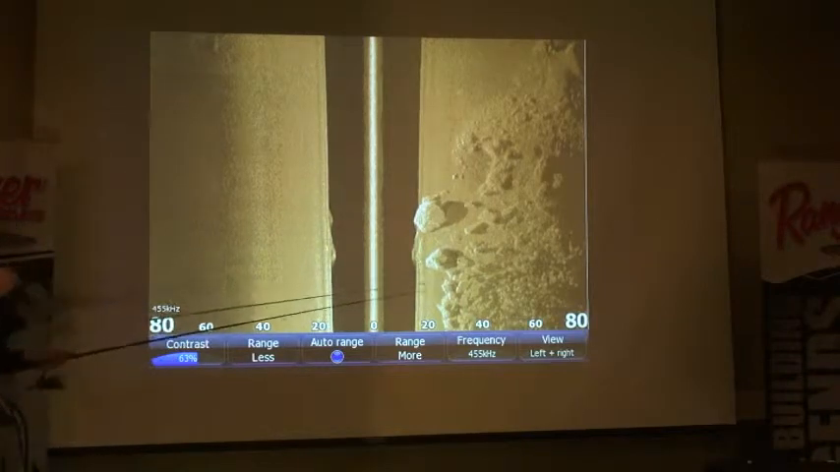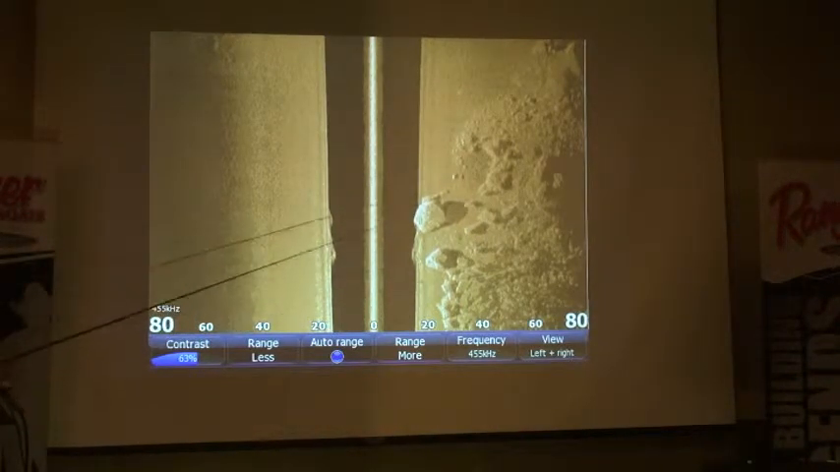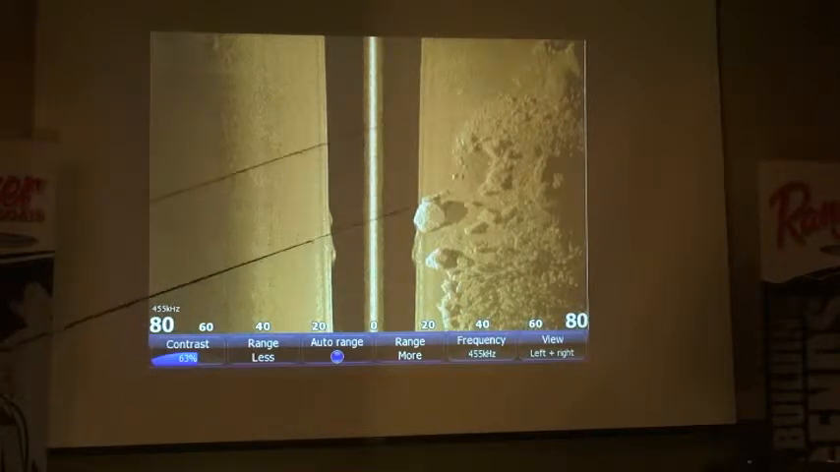This is obviously just one piece of the structure, but this is something I'd always want to waypoint, and I want to put down in my notes what is down there. Because for bass or walleye fishing, this is something you're going to want to cast to, pitch jigs to, or something like that, because it's going to be that spot where fish hold up, because it is something different than the rest of the structure.